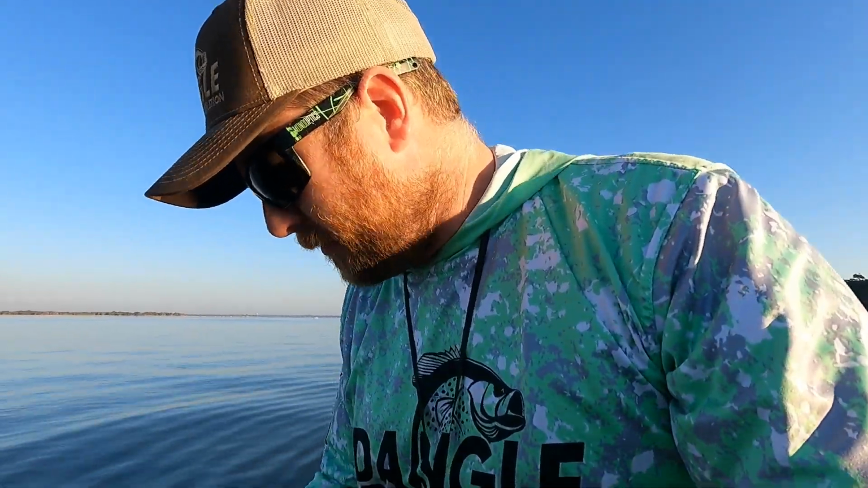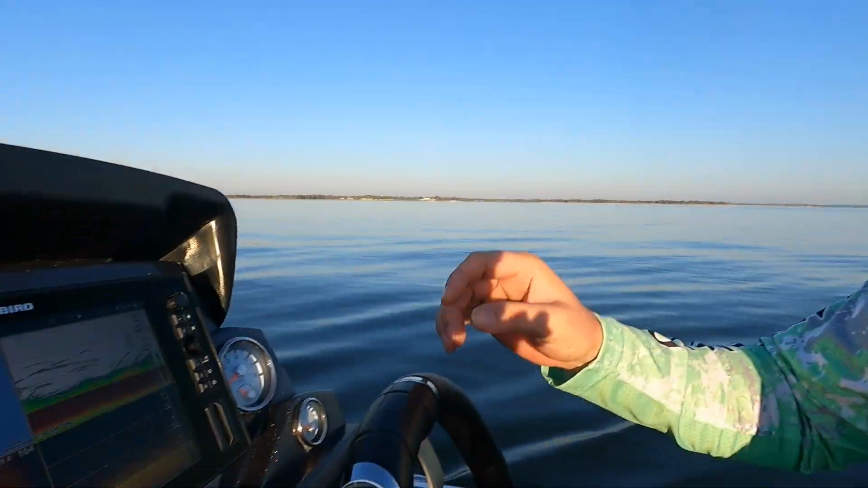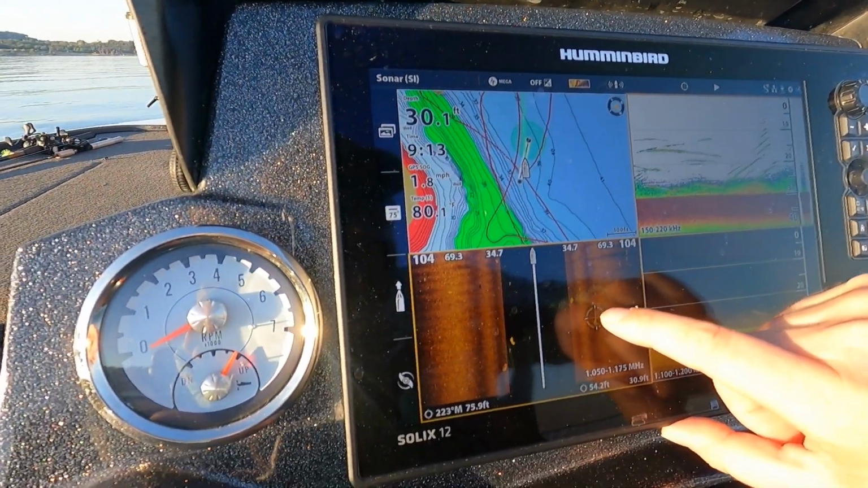So we're at spot number 1, and it says that this is where you should go. This is the number 1 spot that it gave us. It said you should go right here to catch crappie. So what we've done is we use our side imaging, like we always do, and we actually found a nice little brush pile right here. So what we're gonna do is we're gonna go to this brush pile right here, and we're gonna see.